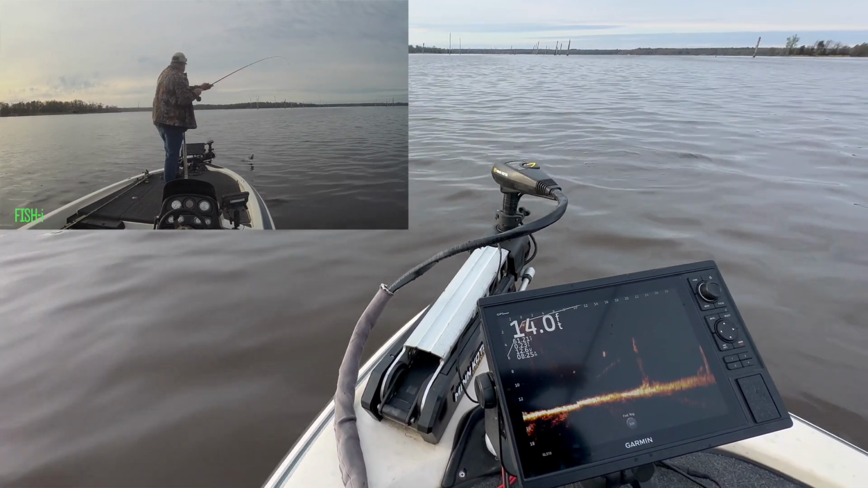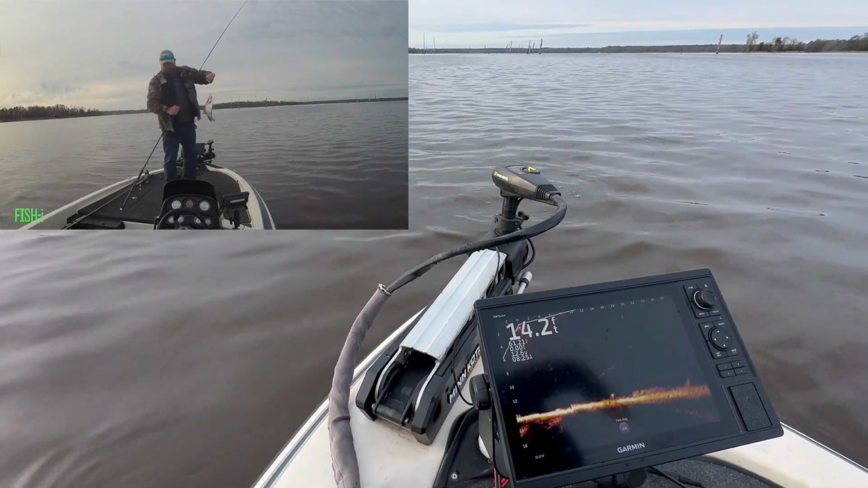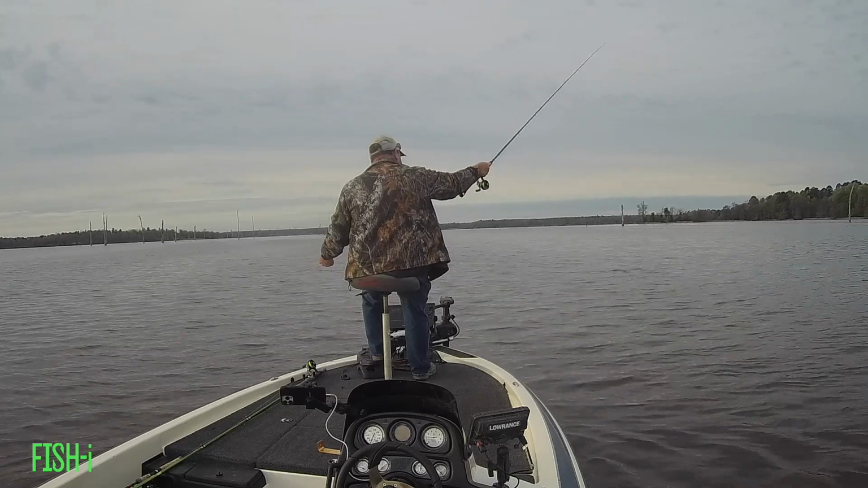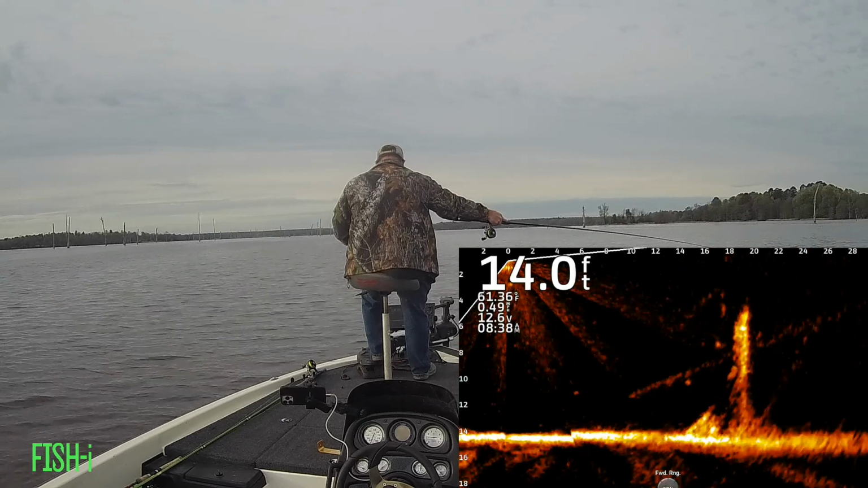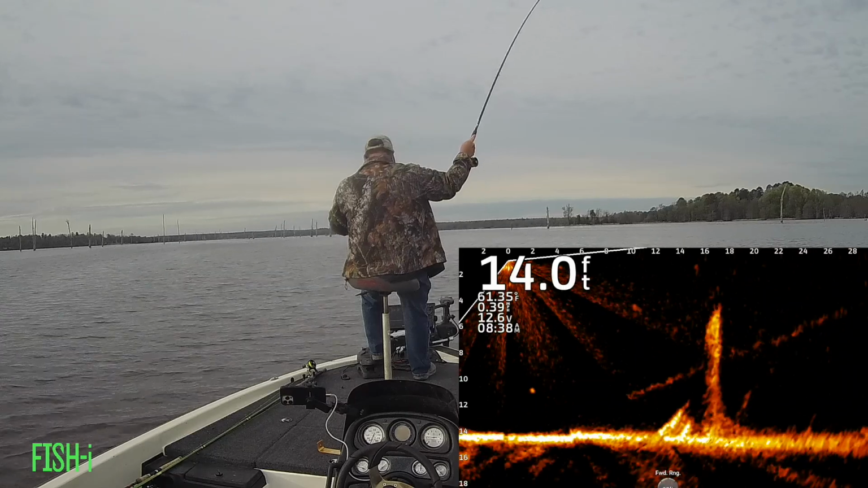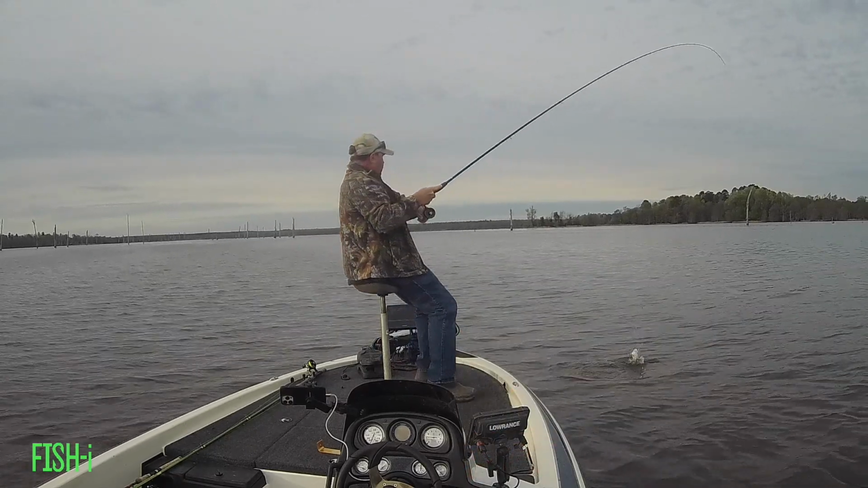Nice black crappie. So to summarize, when you're fishing with your transducer hooked to your trolling motor, when you make that initial drop, you need to make sure you get confident in your ability to line up and drop on that fish. You may have to turn your trolling motor away to line your boat back up or to pull up and then turn back to it and finish the catch.